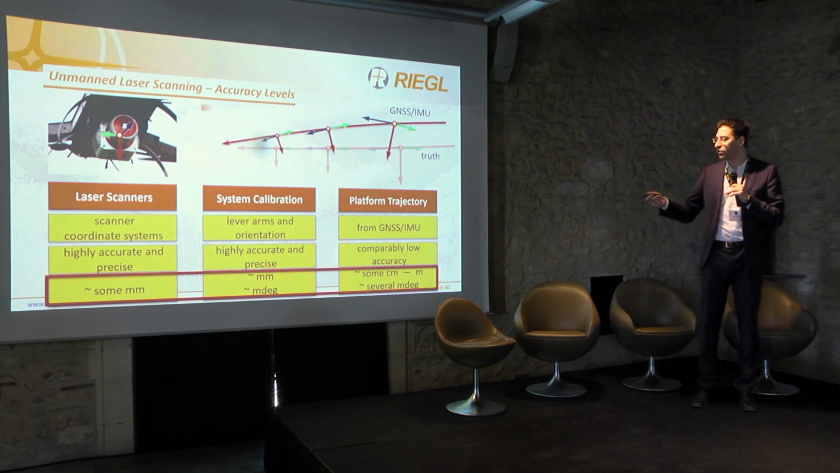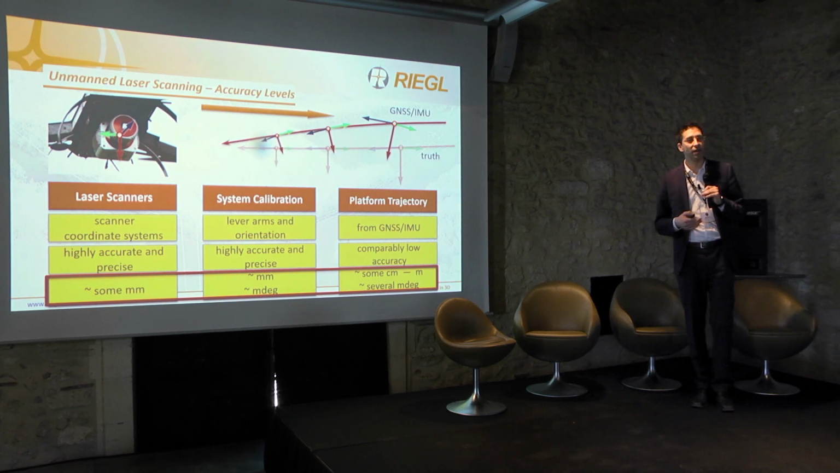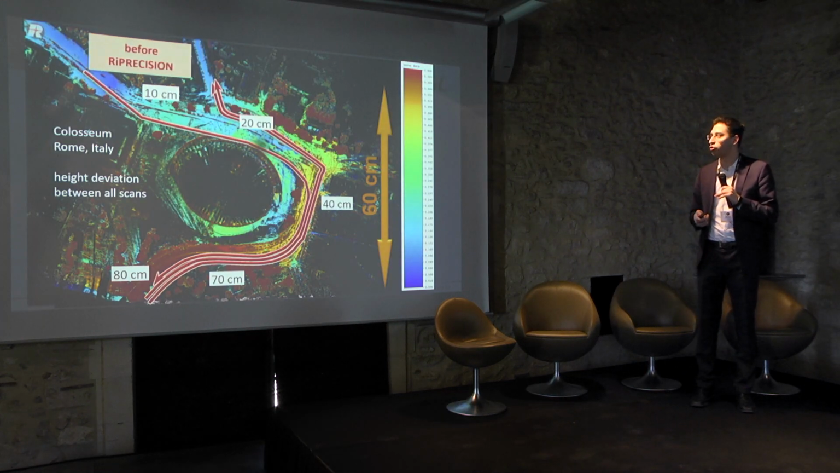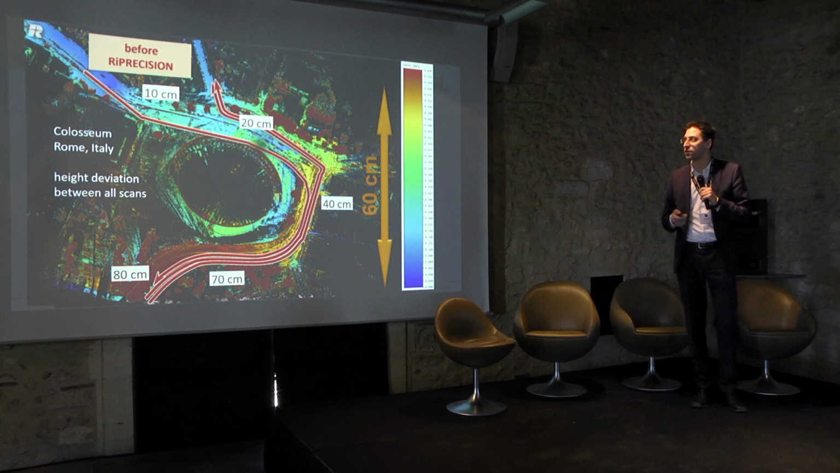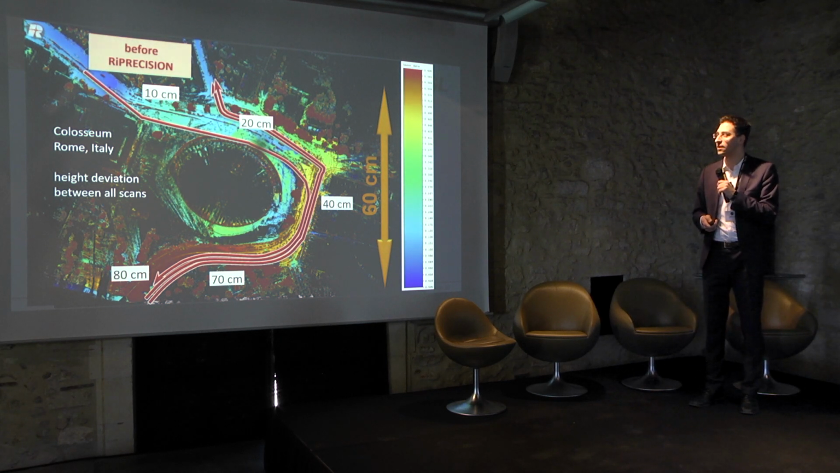If we take all these three accuracy levels into account, we come to the conclusion that we have to modify the point cloud, especially the trajectory in this case, to optimize the output. So what we get is, this is the Colosseum in Rome in Italy, acquired by a mobile survey.